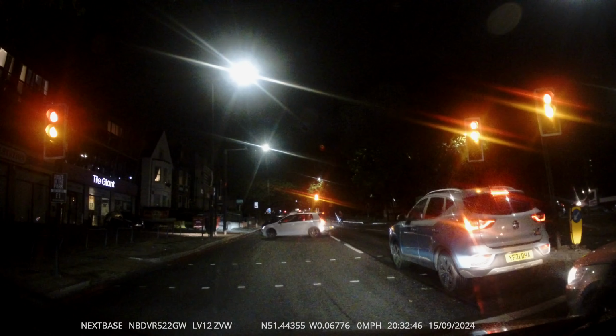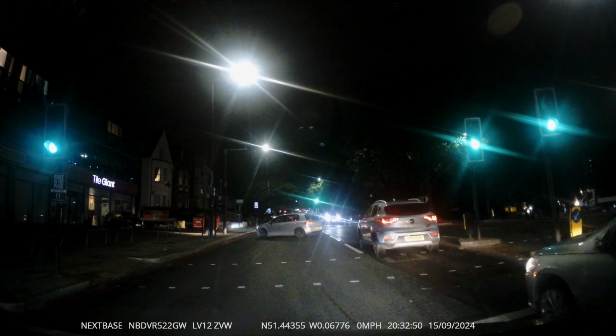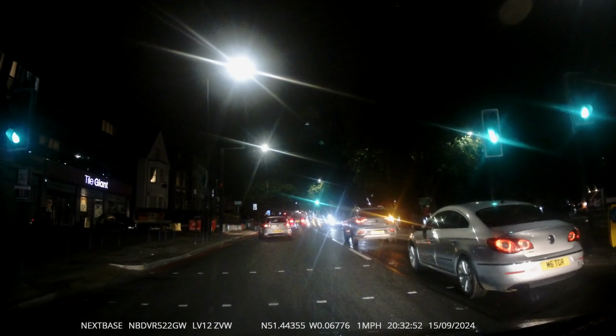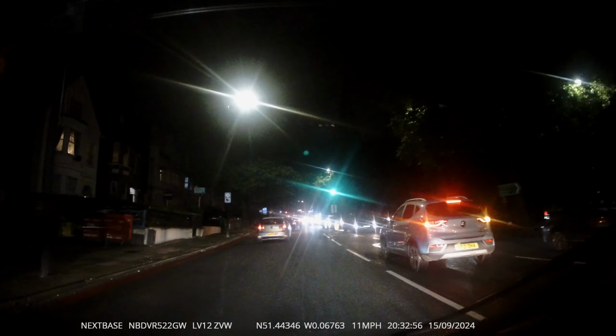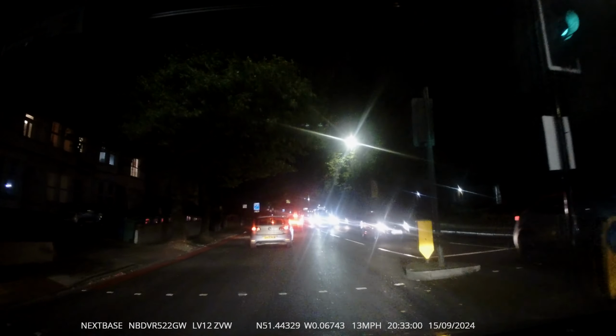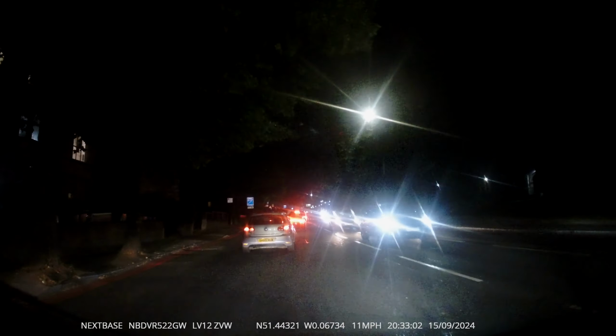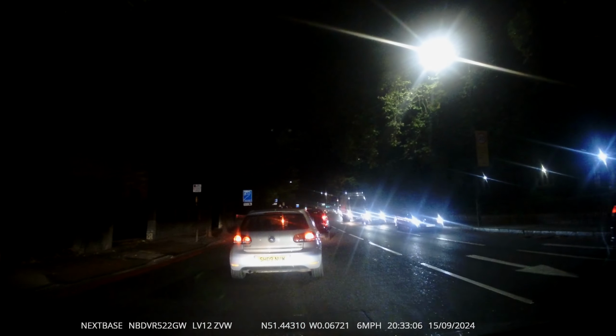Lights are changing, so prepare the car ready to go. Check all my mirrors, go with caution. There's a vehicle on my left. Still make progress, but I keep an eye on it in case it cuts me out. I was correct. It says the bus lane can't be used at any time. I stay positioned to the center as I am.